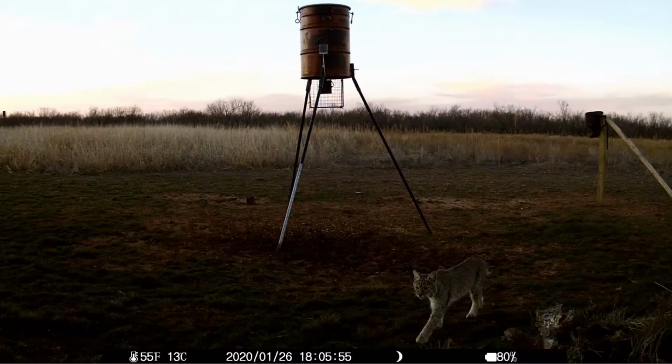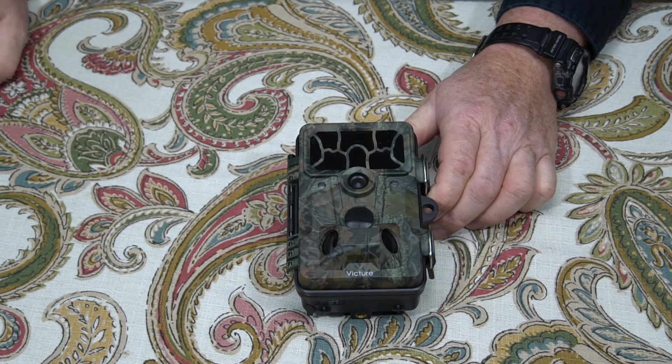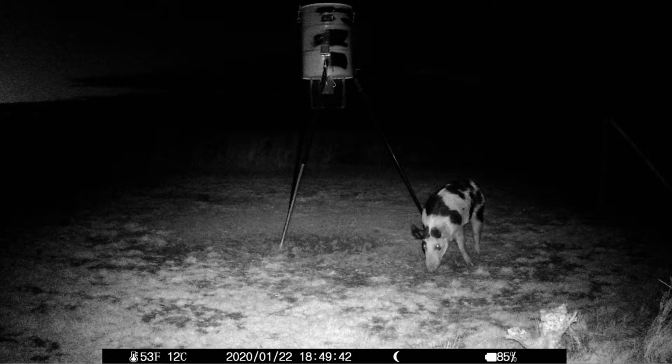This is a late afternoon image, and you can see a nice little bobcat walking there. That's pretty cool. I always like it when I catch the bobcats. This one seems to be living around my feeder, and I'm catching a lot more pictures of them. You can see the defined lines on the feeder, and the bobcat's in focus, so that's not a bad image at all.